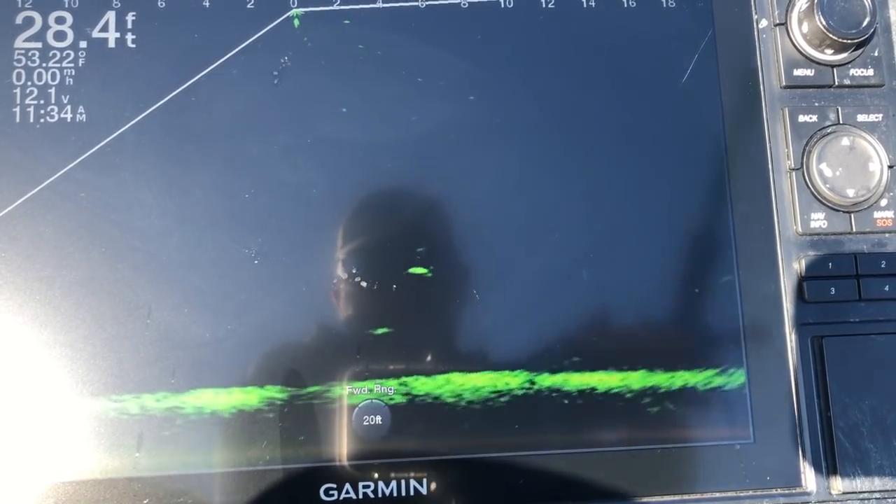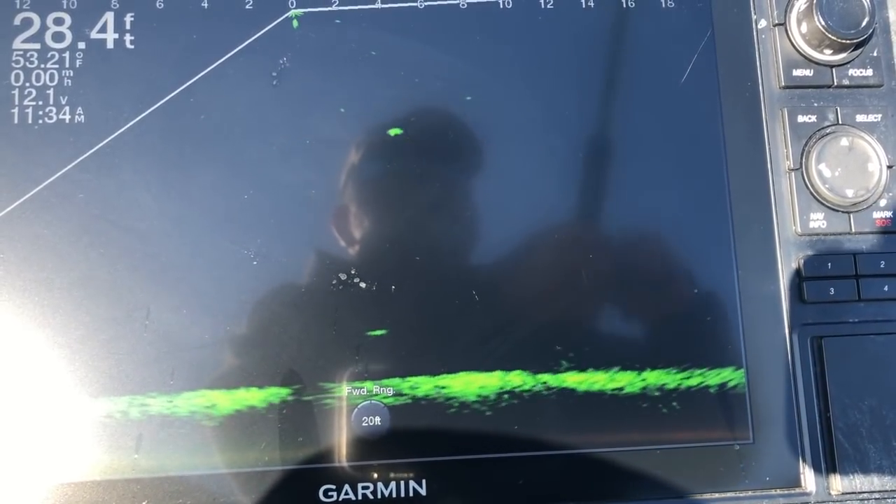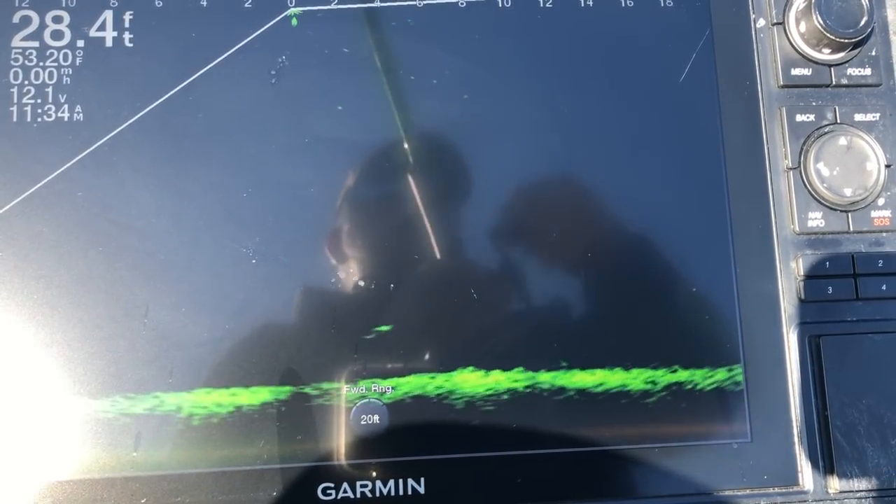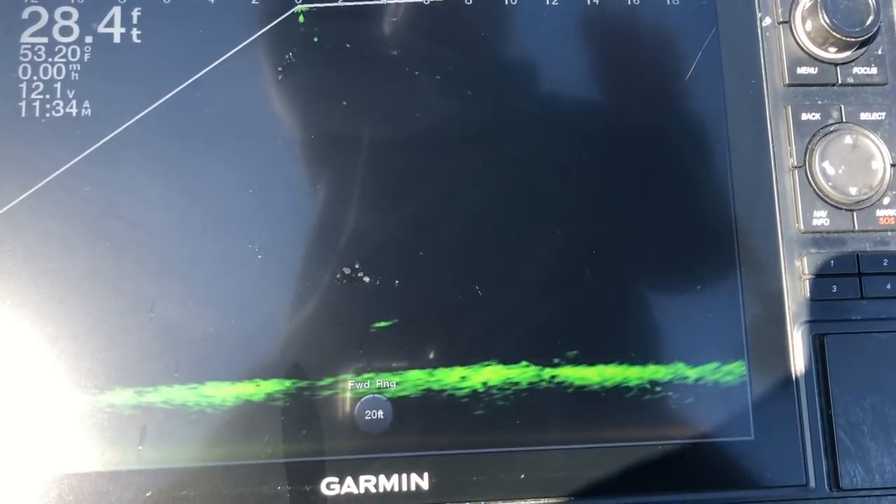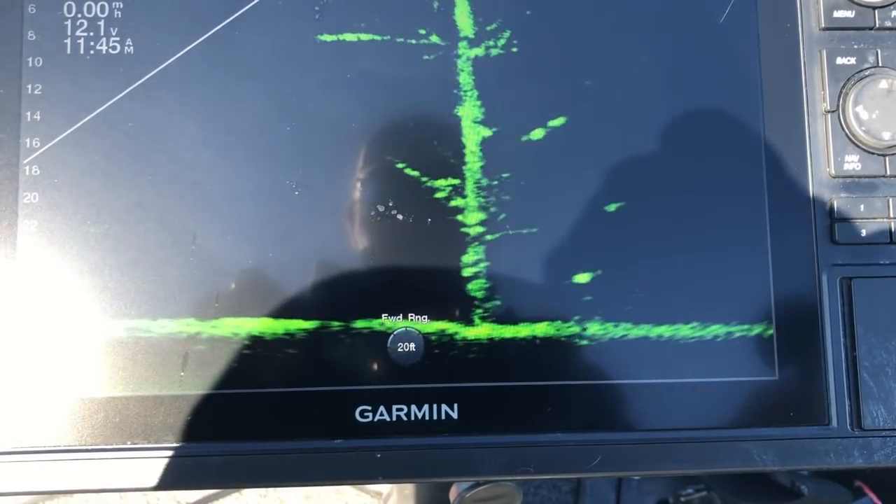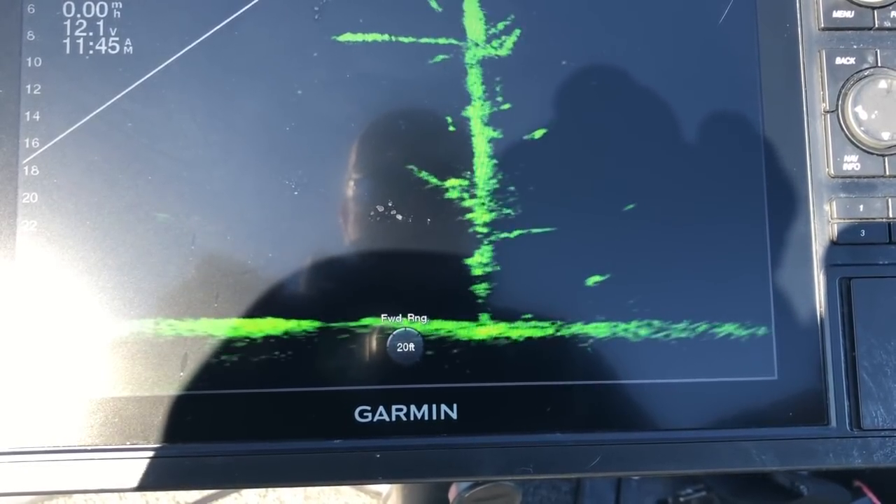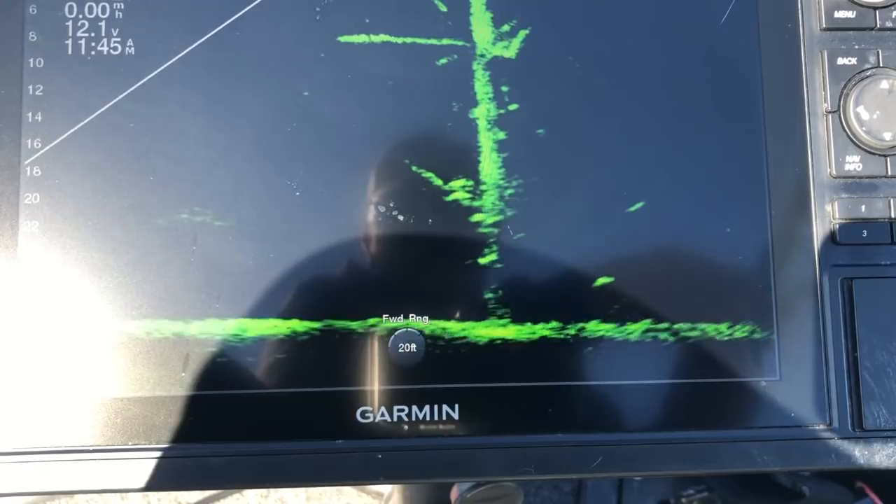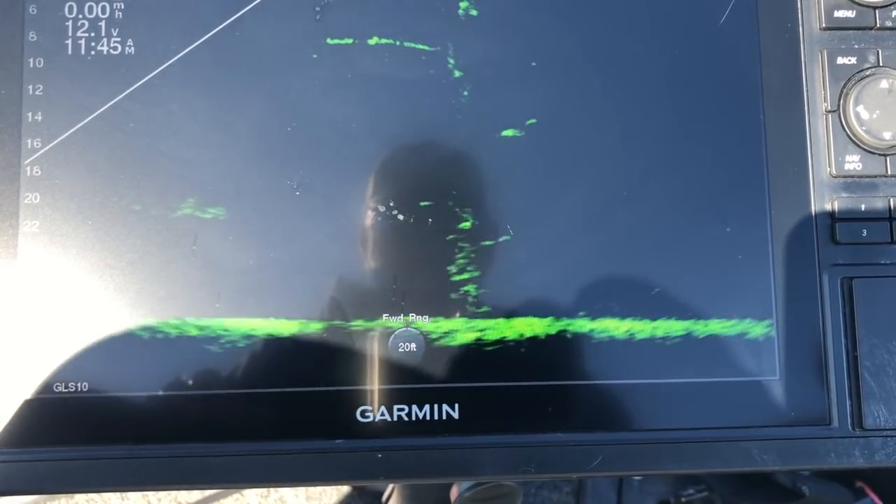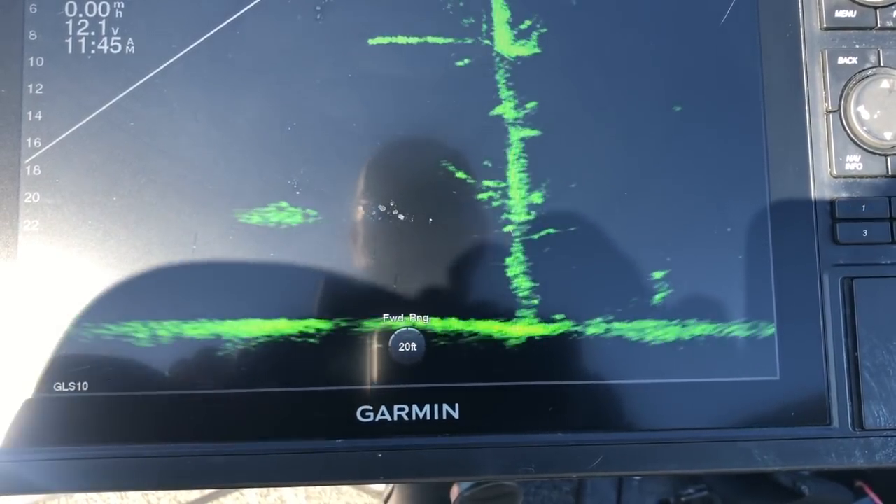Here he comes. There he is. He was just kind of hanging out there in la-la land. Oh, he's a fighter. Golly. Man, these things can fight. All right. Let's see if we can catch one of these. A little crappie hanging out right there. He looks like a biter.